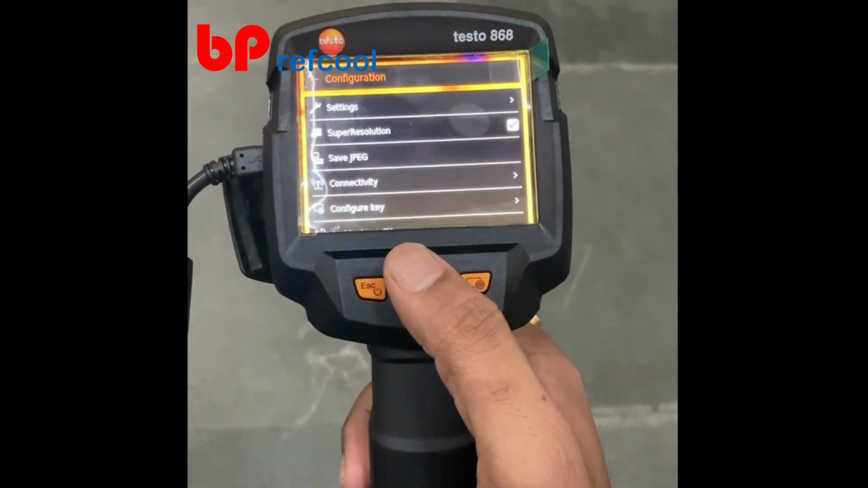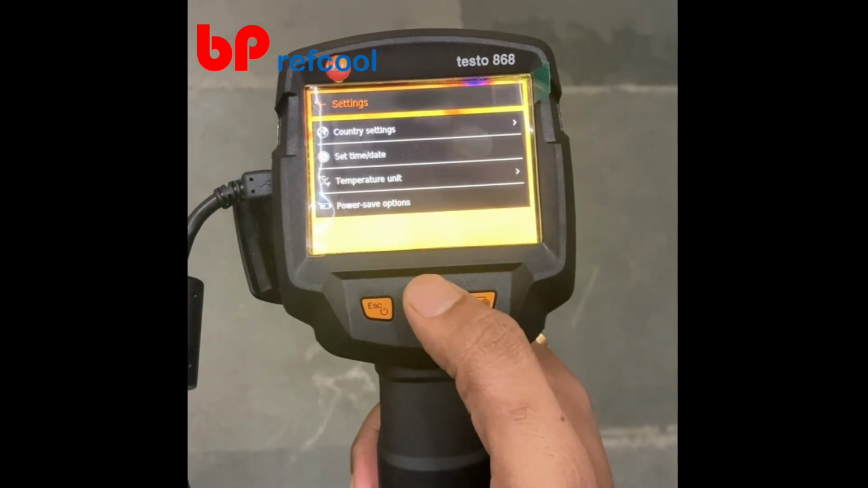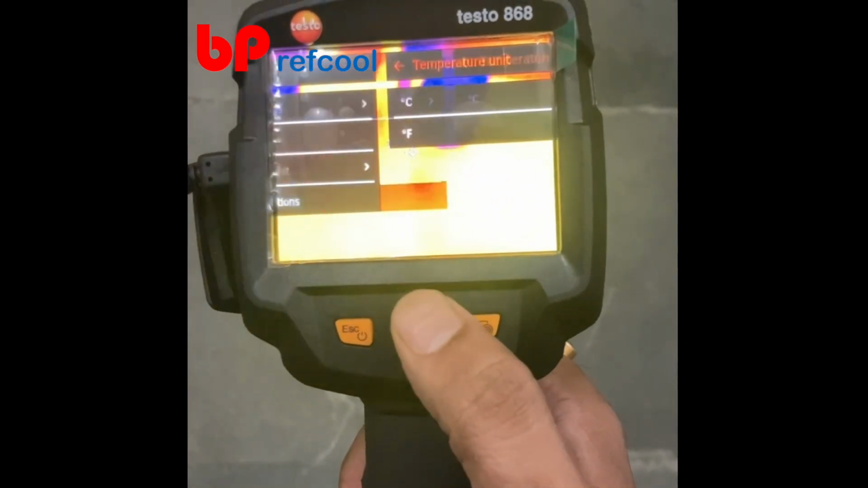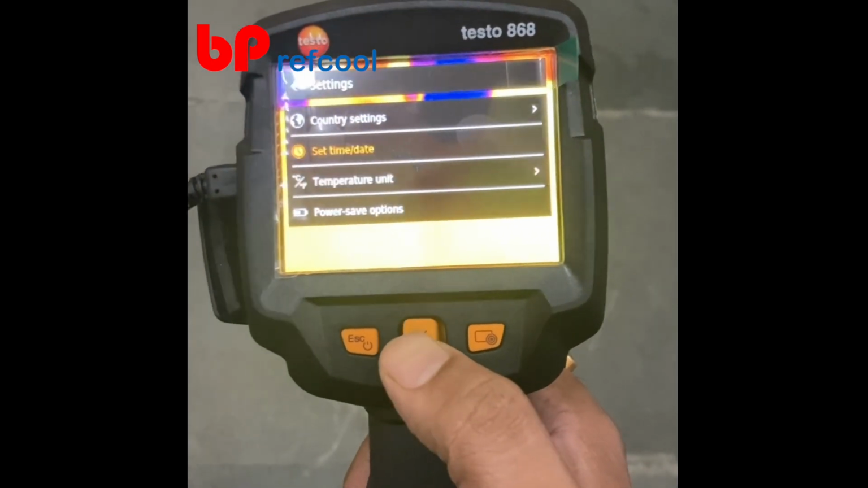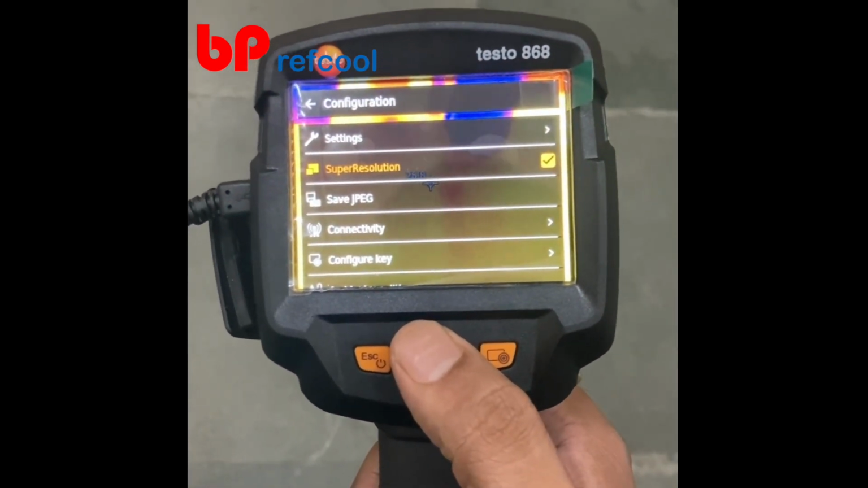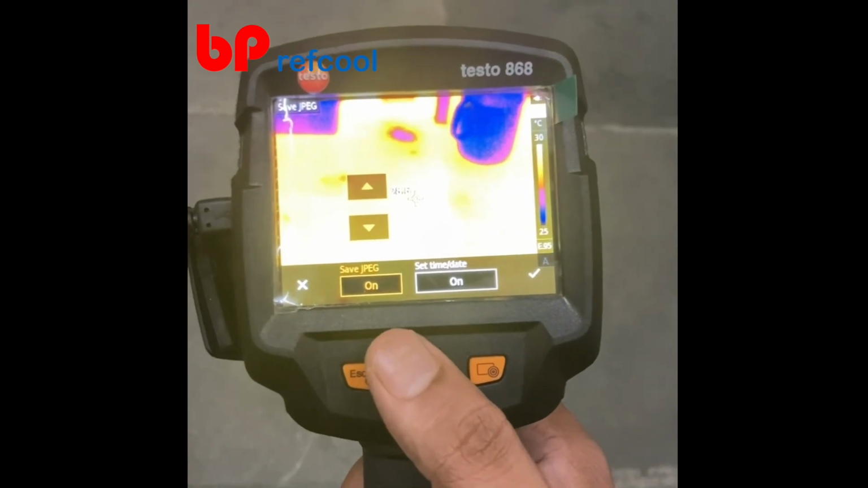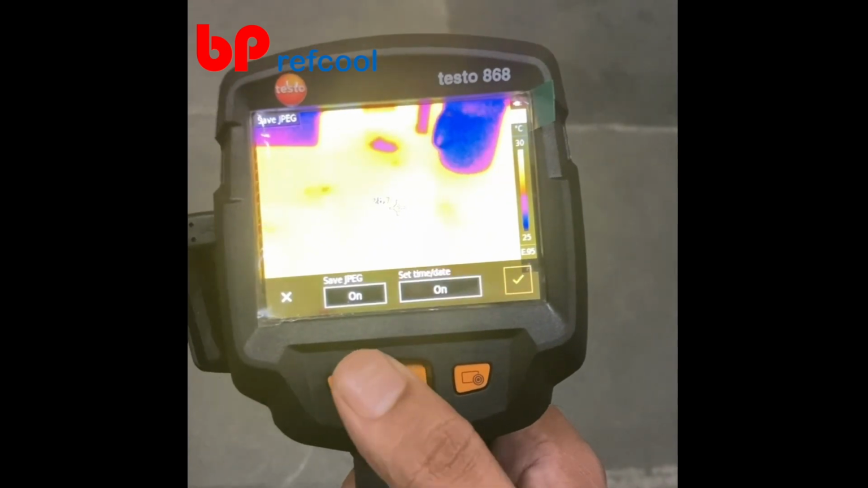So in the configuration settings, you have settings, you have country settings, you can set time and date, you can set the temperature unit in degree Celsius or degree Fahrenheit, and you have some power saving options. So you can control the camera settings and the backlit settings of the screen. You have super resolution. We recommend to keep this turned on always. You can also save JPEG. So when you select that, you can turn save JPEG on and set time and date on and just select OK.